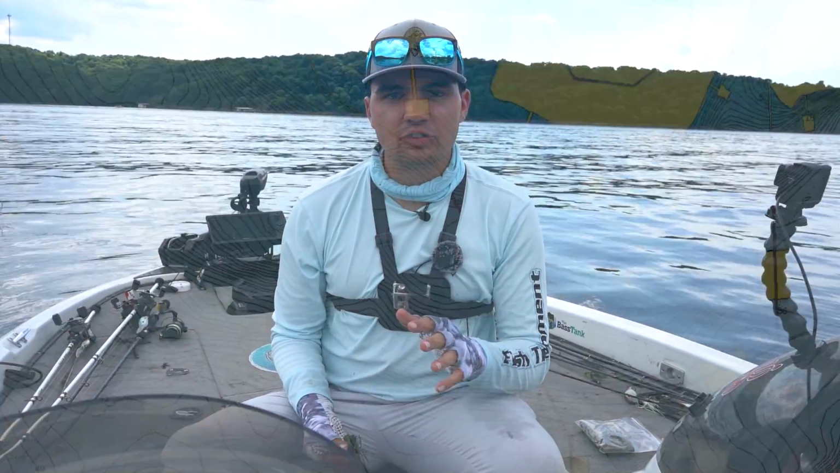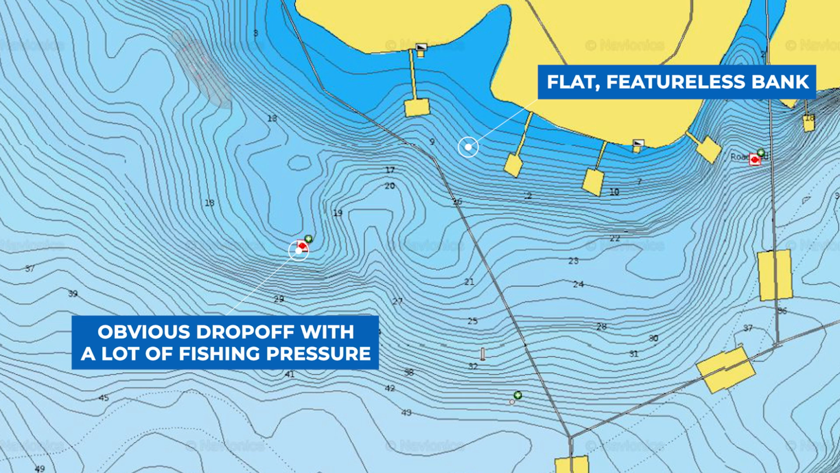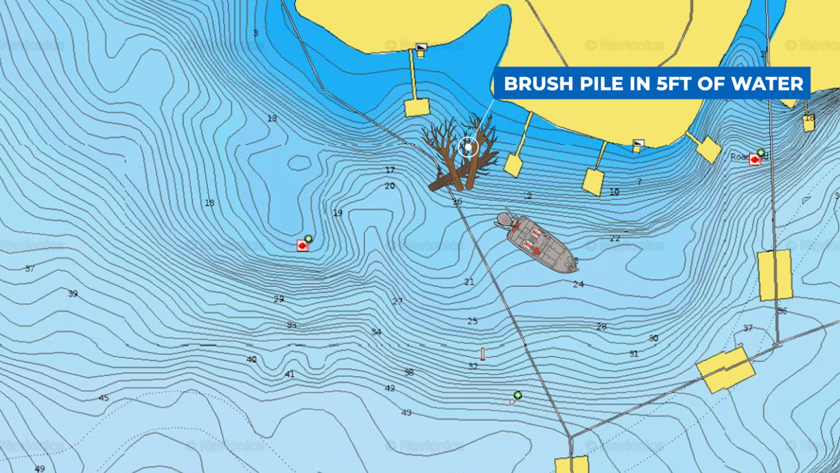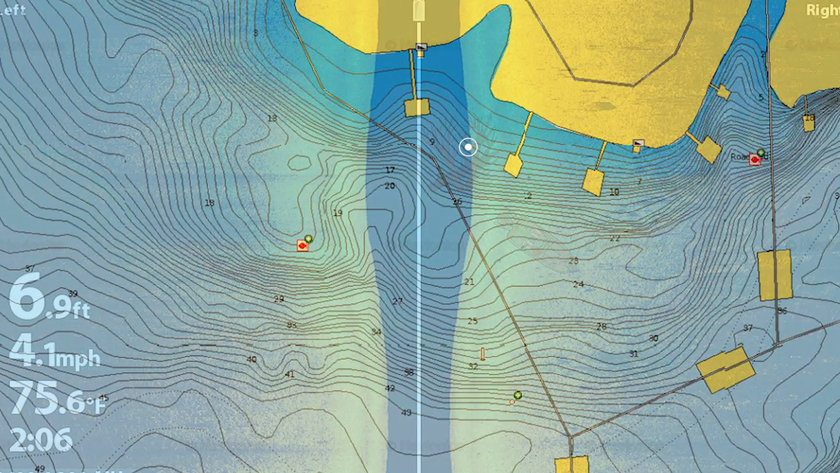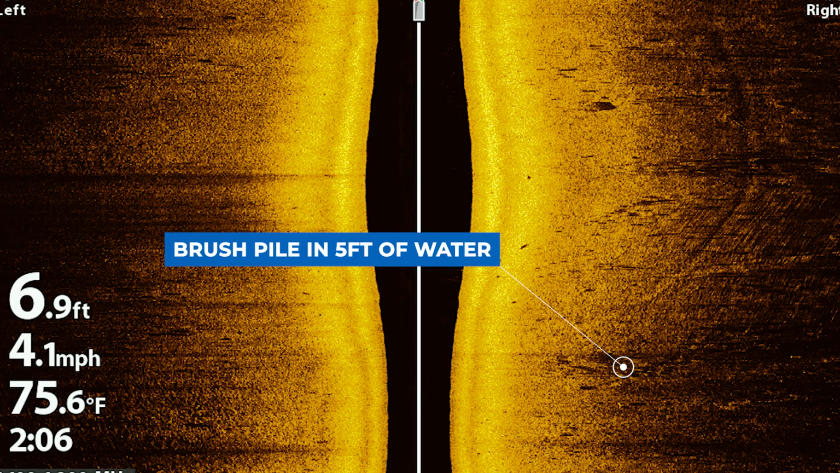So what I decided to do is start going to more inobvious areas where I didn't see any boat pressure and start graphing in 20 feet of water all the way up to 5 feet of water. I started out deeper, then got a little bit shallower, and I finally found a brush pile here in about 6 or 7 feet of water, and that's where I caught that fish. This brush pile is kind of out of the way. I don't think a lot of guys will be fishing this, and there's no boats that have been over here all day. So I think that I finally figured out the deal.